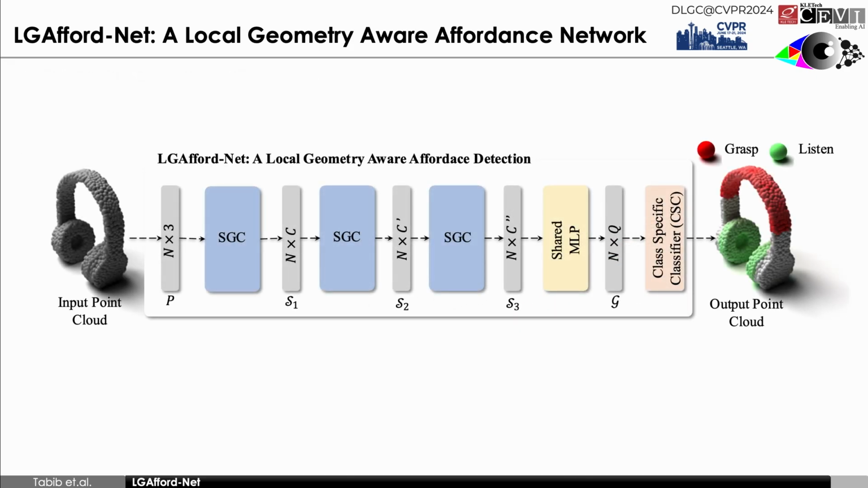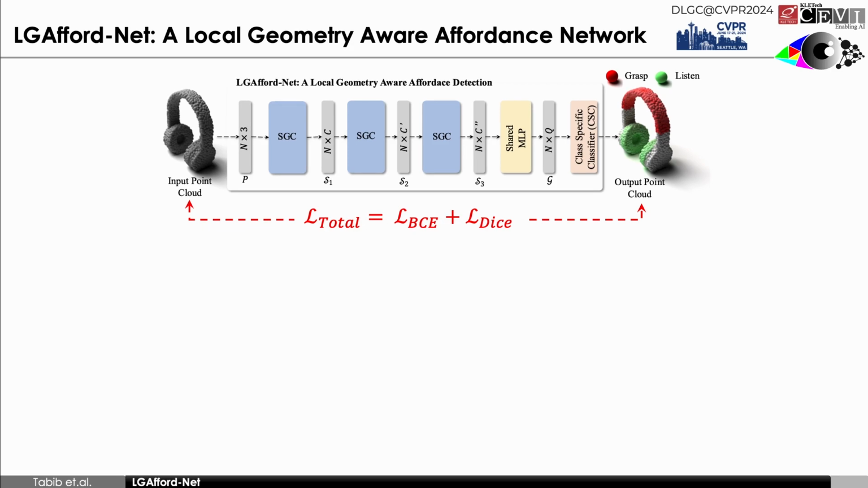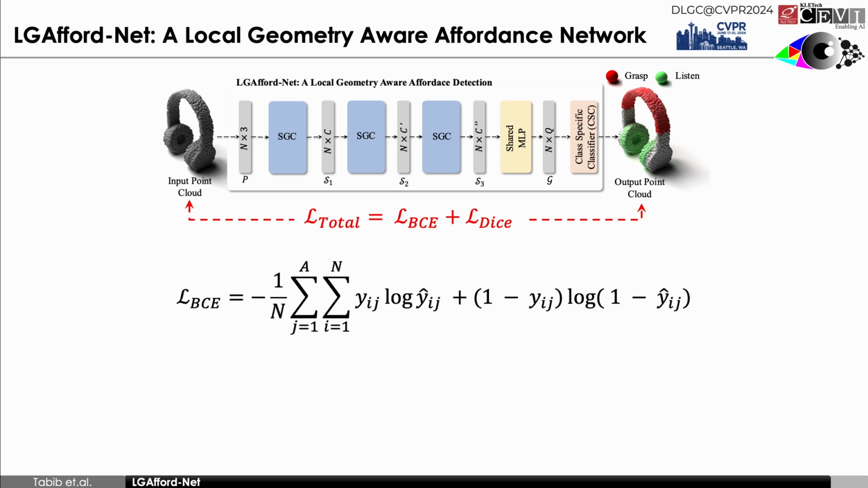With this setup, the full LGAffordNet architecture is trained on the 3D AffordanceNet dataset. To fine-tune the weights, we calculate the loss between the predicted and the ground truth affordance. We use a combination of binary cross entropy and a dice loss. Binary cross entropy is used to handle the predictions of affordance and fine-tune the feature extraction module.